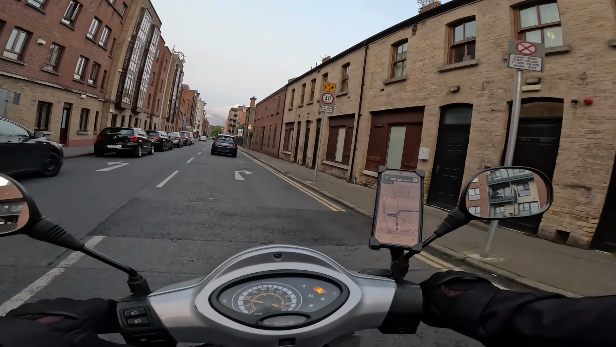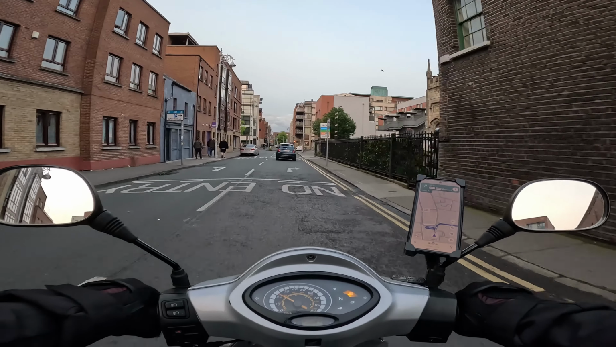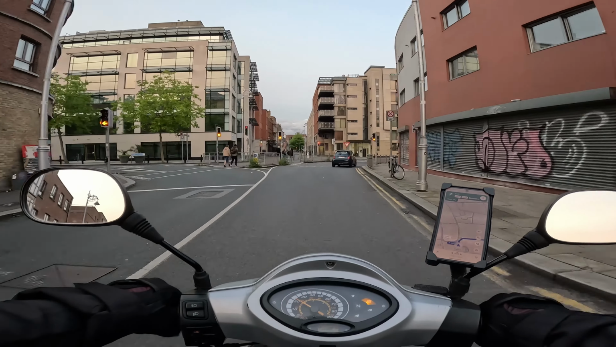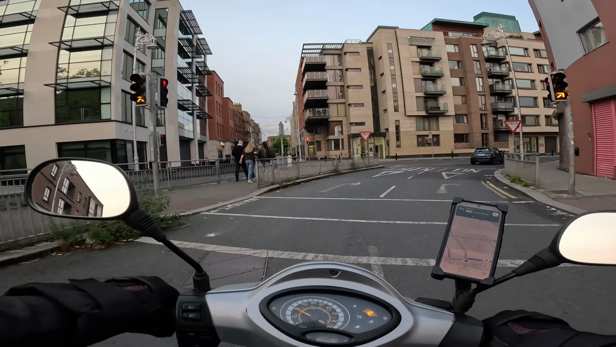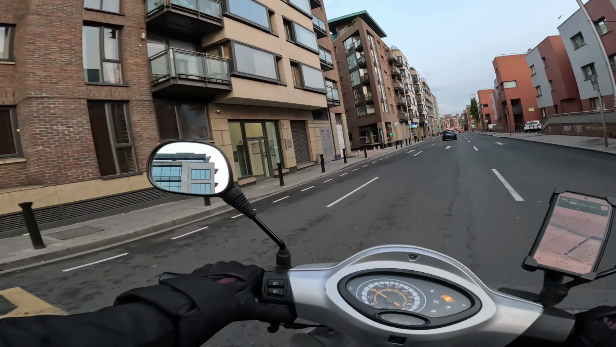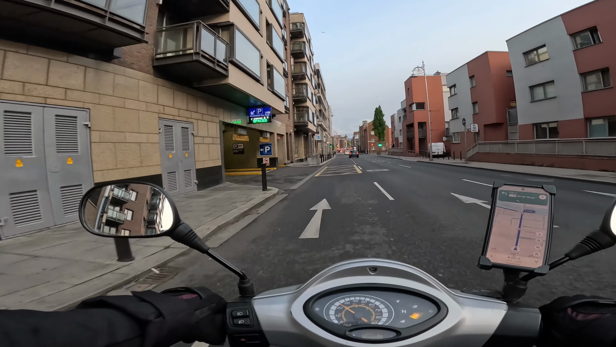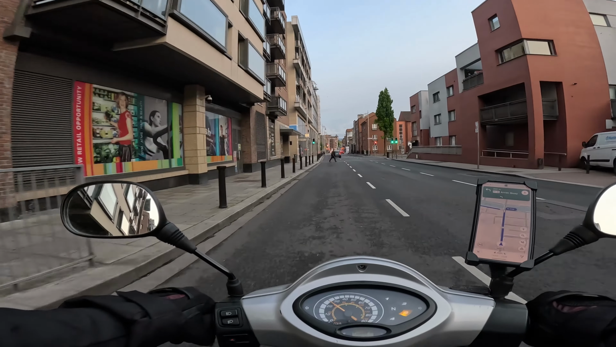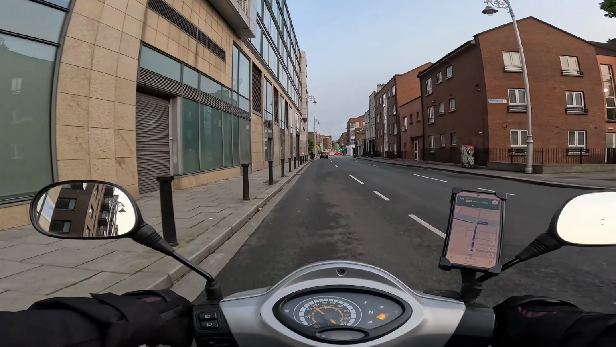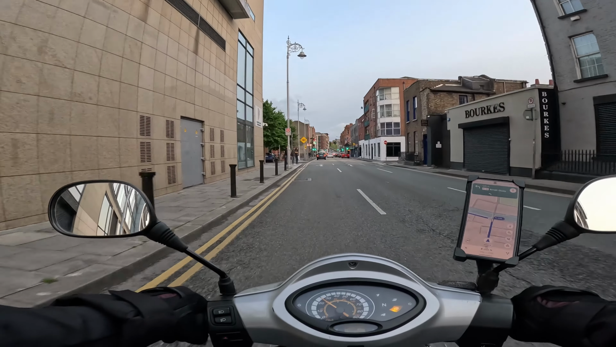Google Maps is being a bit weird. They tried to send me the other direction, which I don't know why. So Google Maps is only a guide, it's not gospel. So you gotta do your own thing as well. You gotta watch traffic by yourself, and you can make your own decisions, you don't have to follow the map. I'm trying to talk loud as well, but I'm trying not to talk too loud, if you get my meaning?